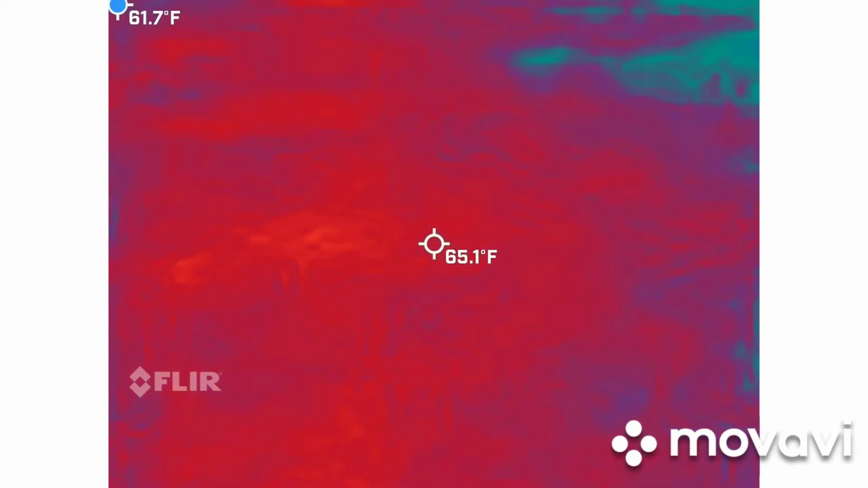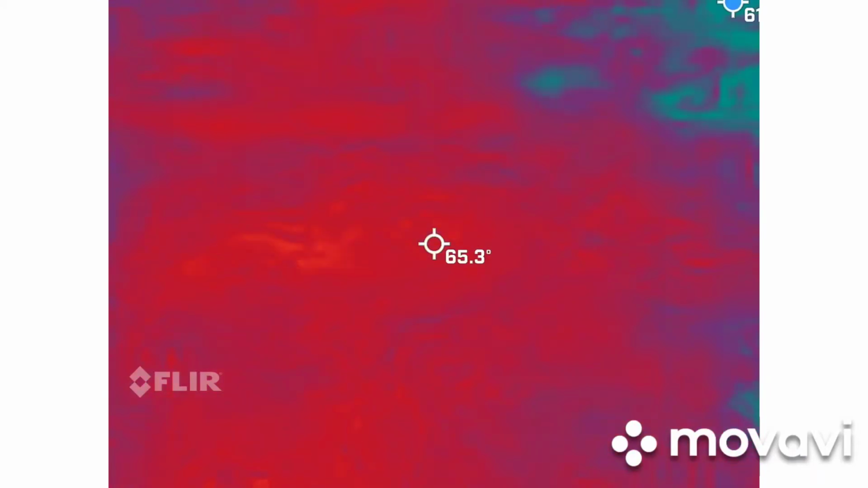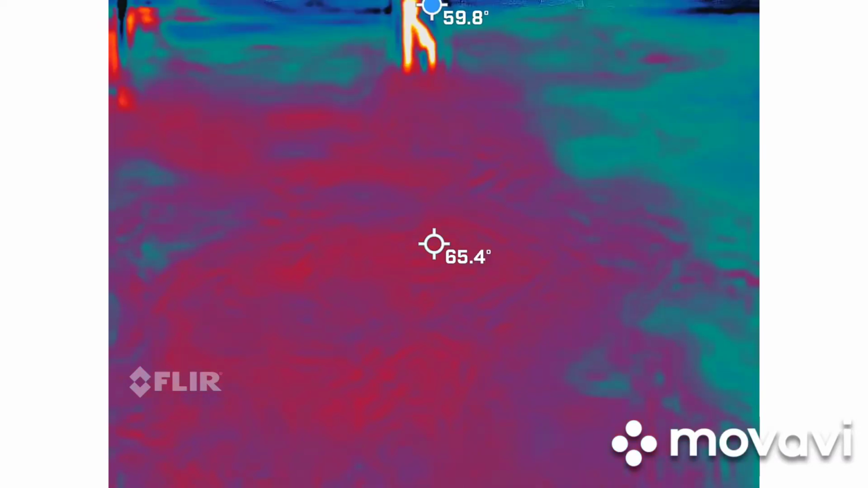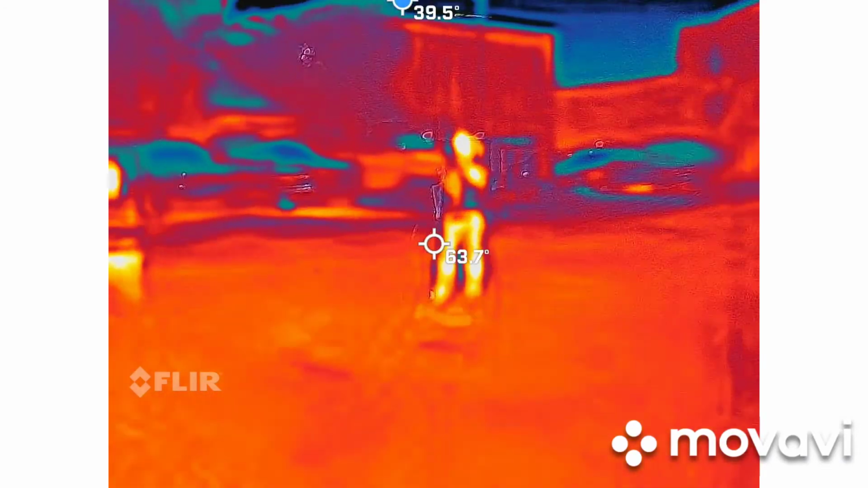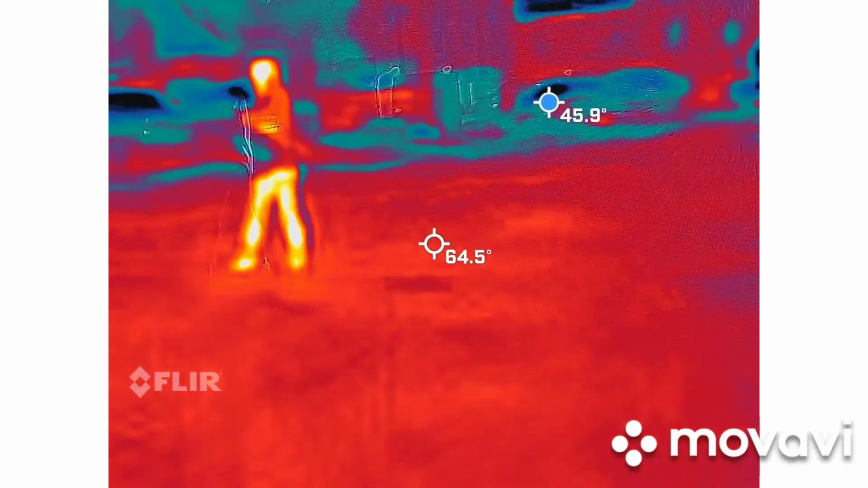What's your center crosshair say? 65. Problem is I didn't bring my glasses. Yeah, I didn't either. No, it was very, very bright yellow. Okay, I'll definitely take a peek. But yeah, that's good. Show me that hotspot again. A spike of 77.